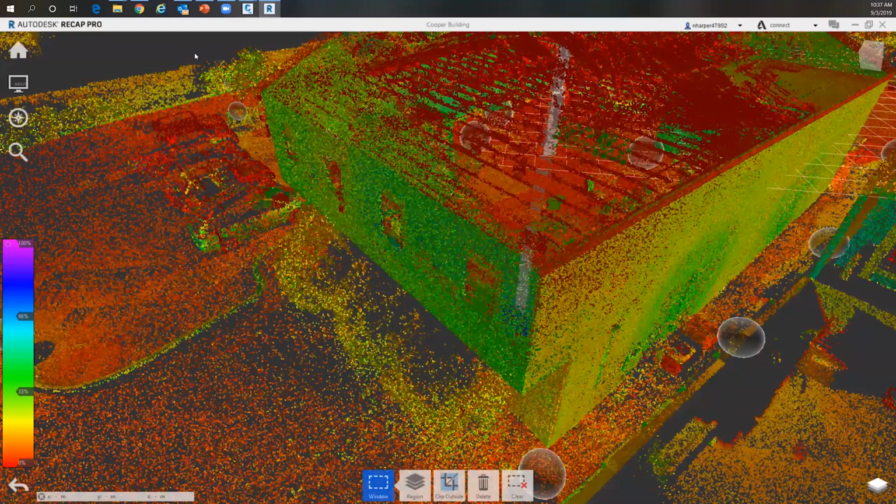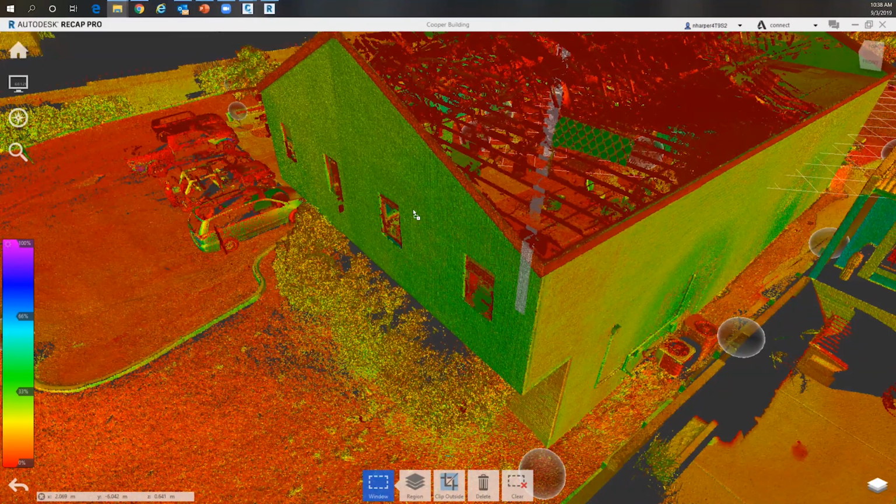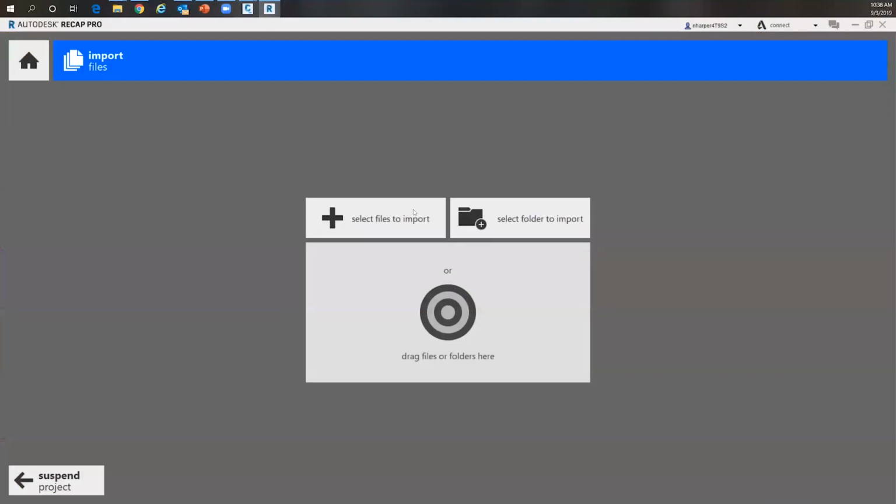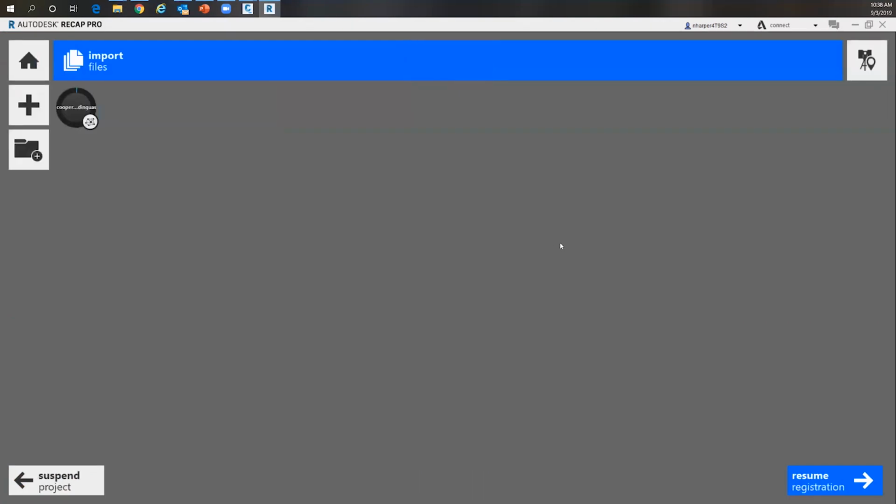So we can import information if we go up to the menu inside of Recap. There is an import button where I can just browse out to the LAS file, or again, I've just chosen to grab that LAS file and drag and drop it into here. It's going to bring up the same import window, and I'll say import files. We'll see if we get a little further this time in the demonstration. So it's processing that.